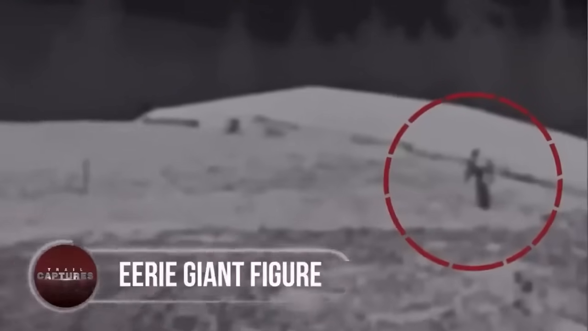Eerie giant figure. Humanoid walk, giant body, and long, heavy arms. Another legendary creature of all time was filmed strolling fearlessly on snowy ground. The video, after being posted, grabbed a lot of attention from internet users, as many took it as an alleged Sasquatch sighting. But since the video wasn't very clear, a few claimed it was actually a guy struggling to hike on the hill covered with snow, and was misunderstood for his strange walk.